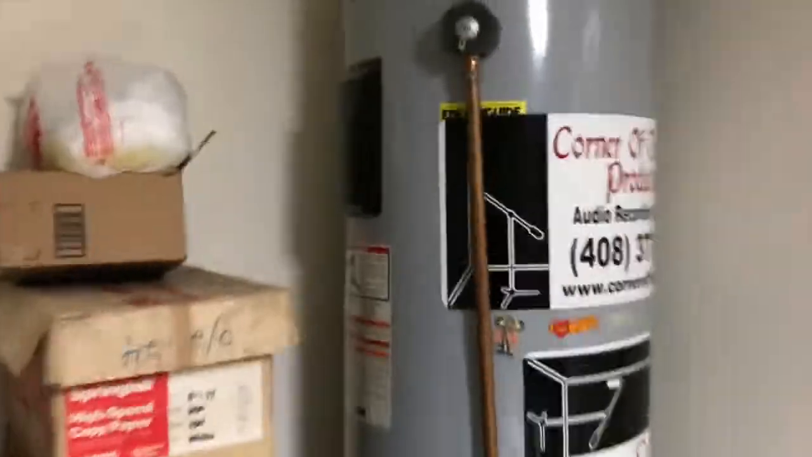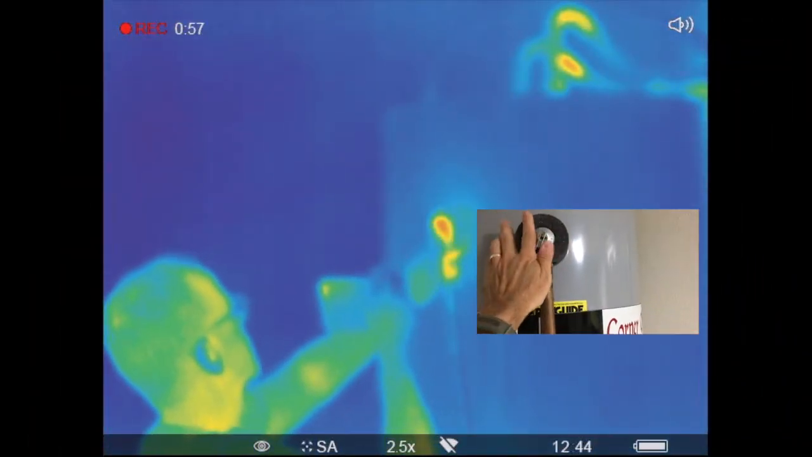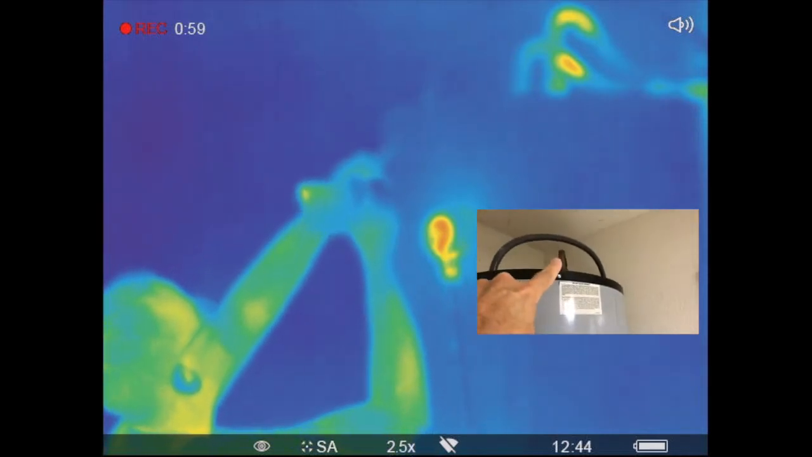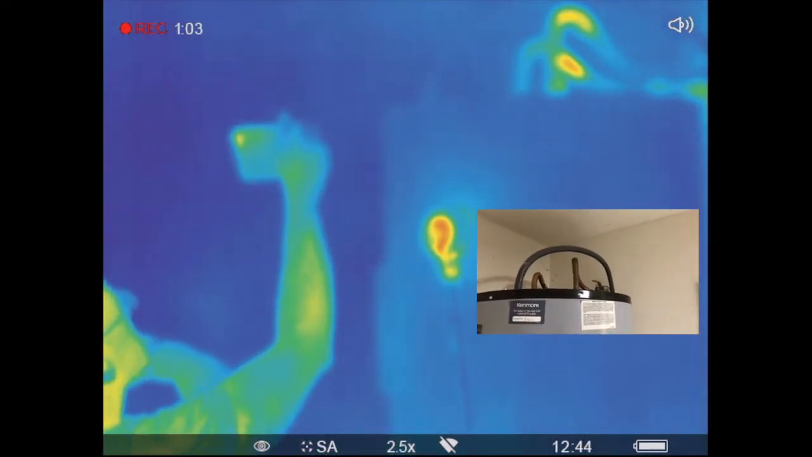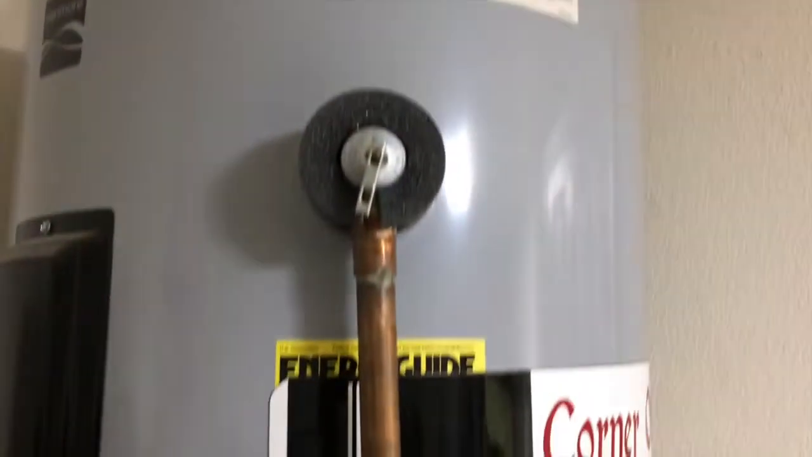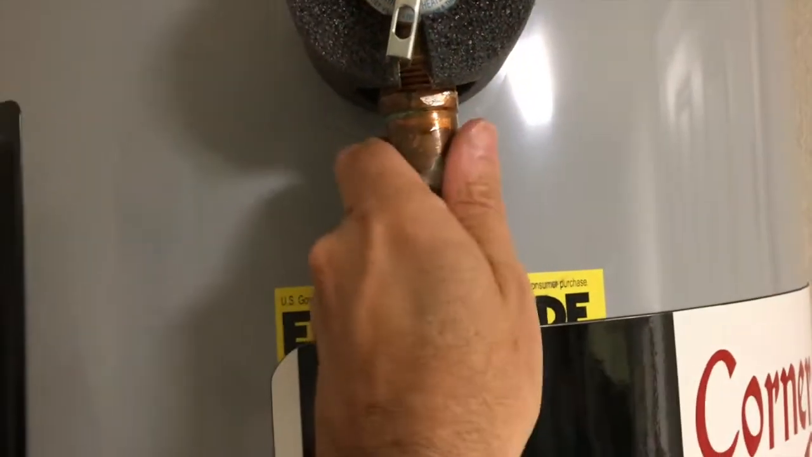Another good use. How about areas of heat coming off your hot water heater? For example, right here, it's pretty warm. And then up there, one if not both of those pipes have some heat associated with them, so you could tell if there are any leaks or any problems with this hot water heater. And clearly, it's to be expected. Yeah, that's pretty warm.